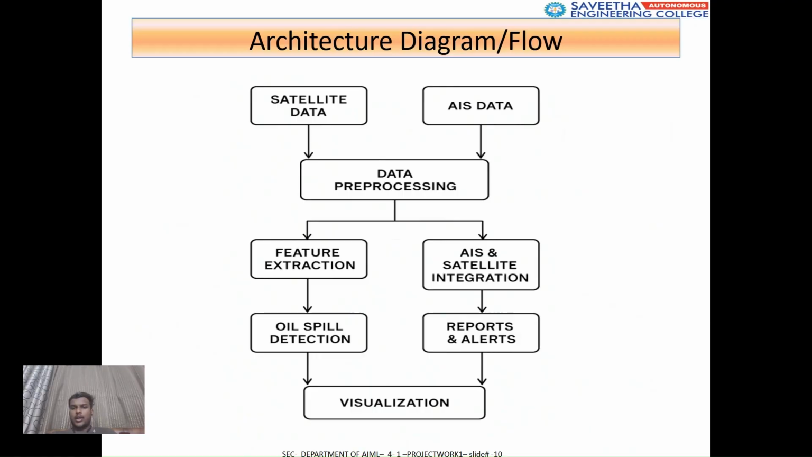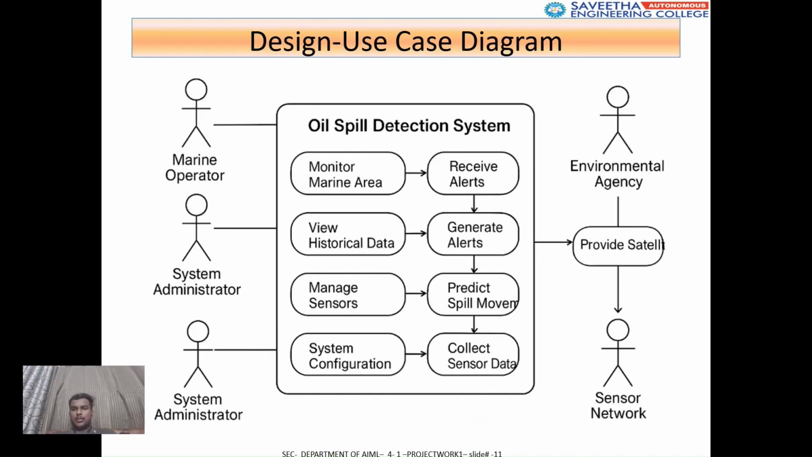So, the architecture diagram shows the overall system architecture. Satellite data and AIS data first go through pre-processing, then feature extraction and oil spill detection are performed. The outputs are integrated, visualized, and finally reports are generated for authorities. The design diagram shows both functional and structural design.